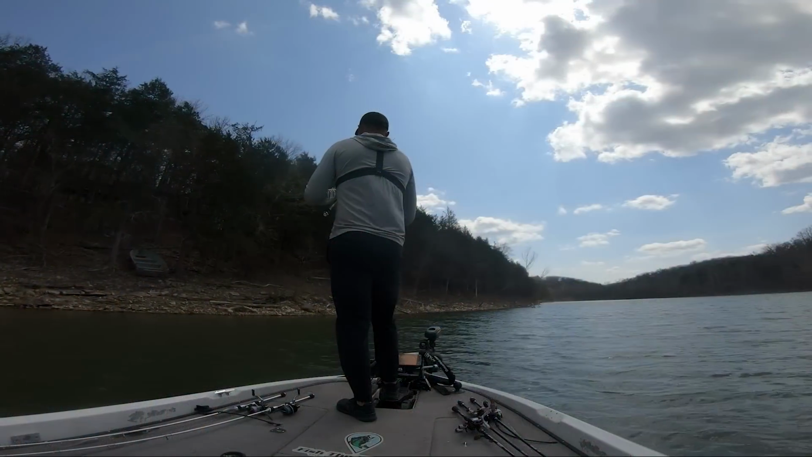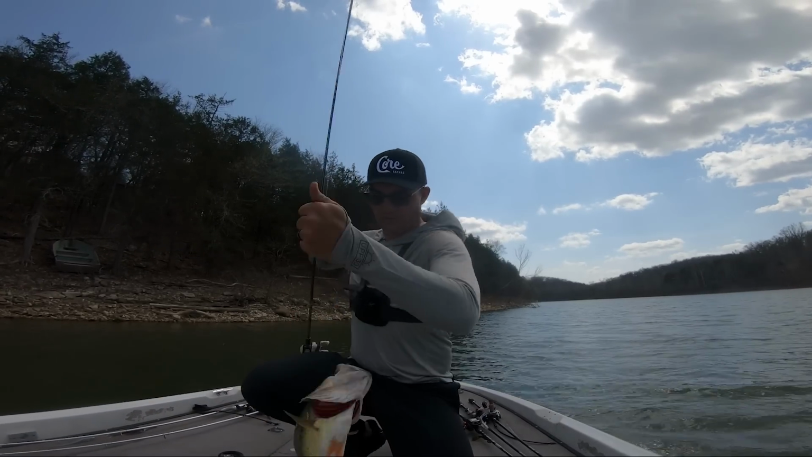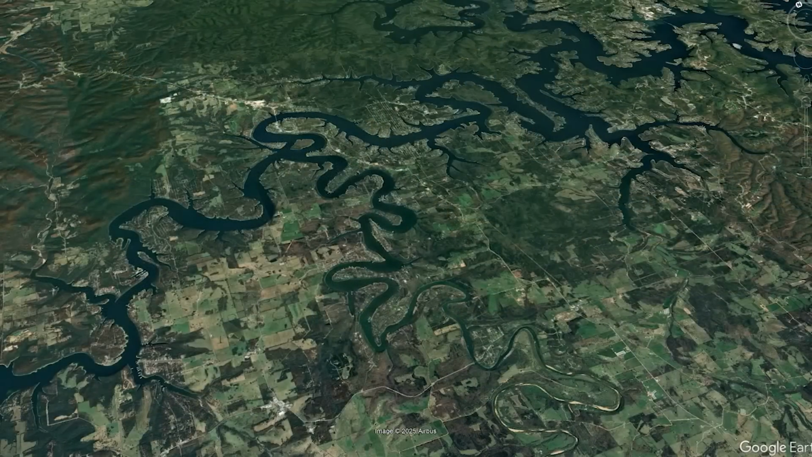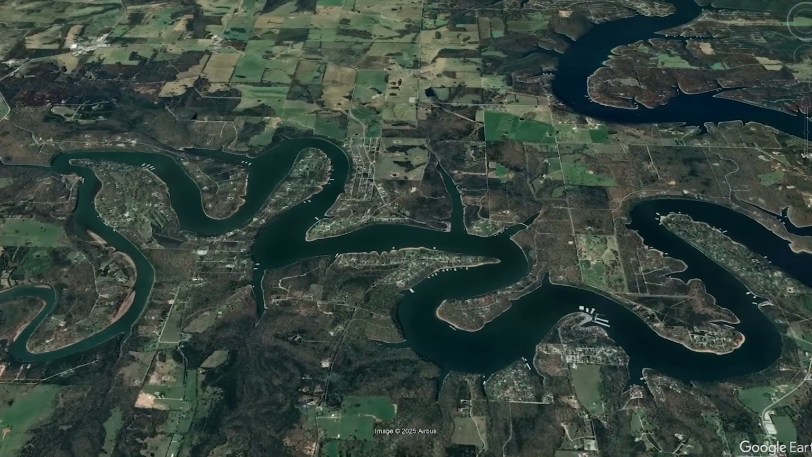That warmer water is going to cause bass to move up to the banks and allow me to target them with baits like a jig or a spinnerbait or a crankbait. After picking this river section in general, I needed to figure out a specific spot to start in.